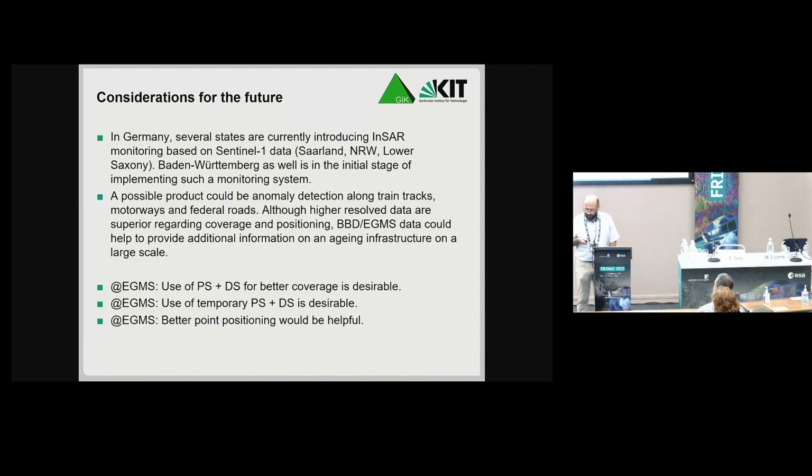So, and I also have some wishes addressed to EGMS. At least in Germany, the use of PS plus DS could provide a better coverage. If the surveying authorities want to install some artificial reflectors, it would be nice to have temporary PS and DS.